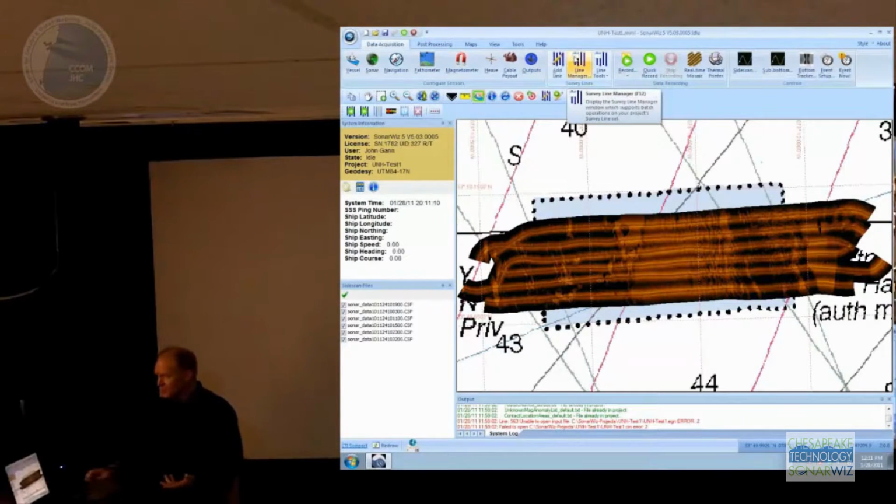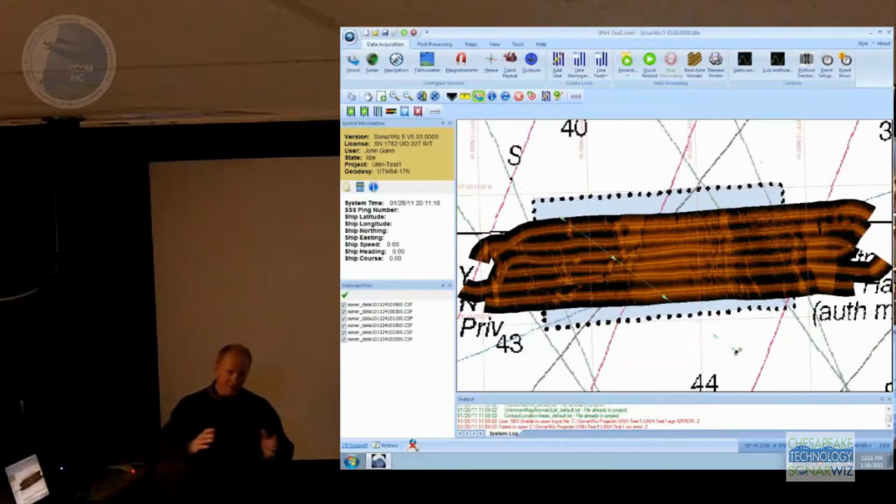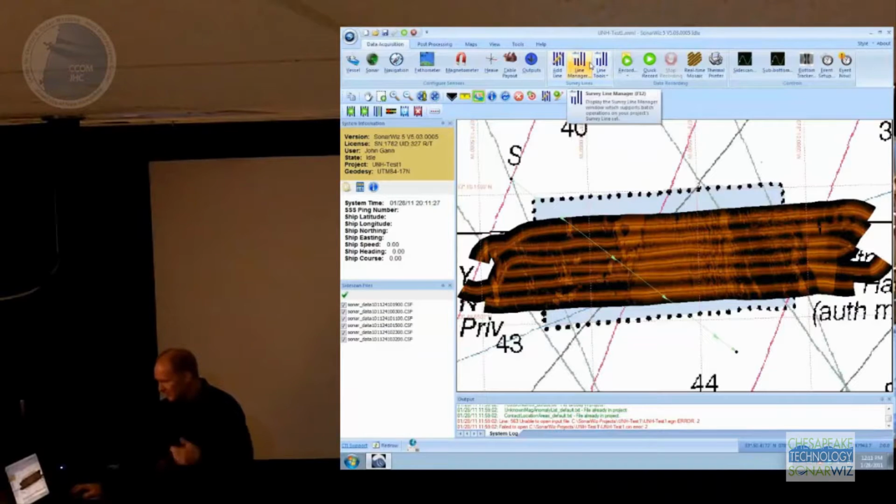And then other things that you would do in real time. There's the add survey line. If I want to add a survey line in here, I can just come and drag a survey line. I can generate a grid. Once I've got one survey line, I can generate parallel lines and orthogonal lines. That's all pretty simple. There's a line manager to do all that kind of stuff, to export them, to clone them, and so on. And then these are the recording buttons.